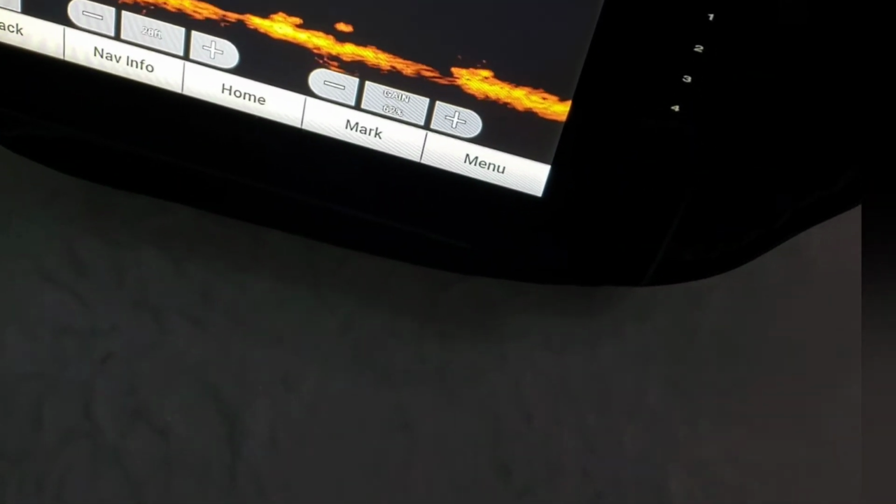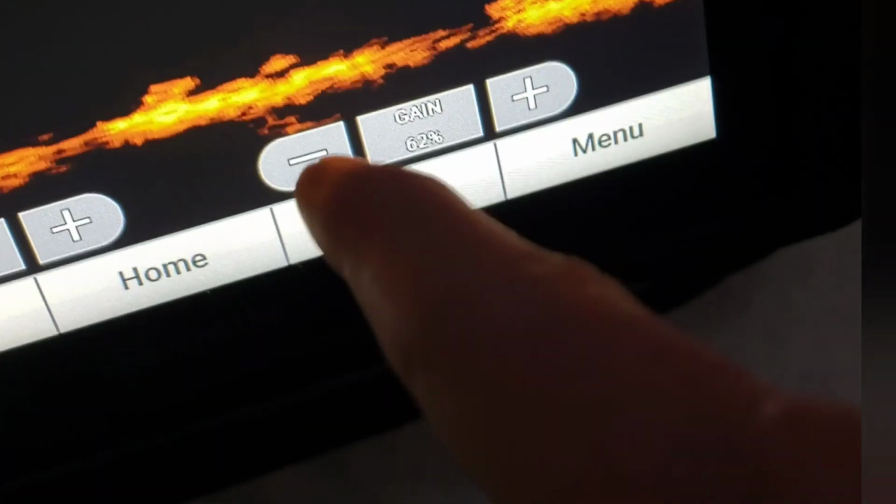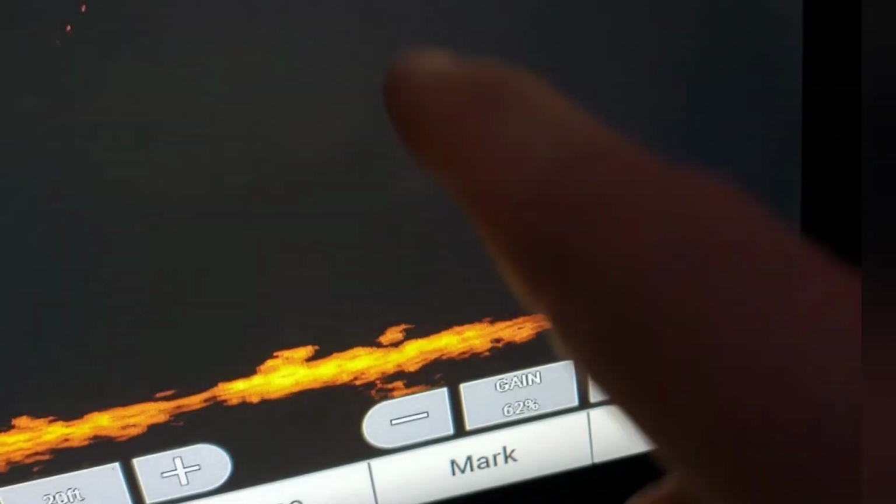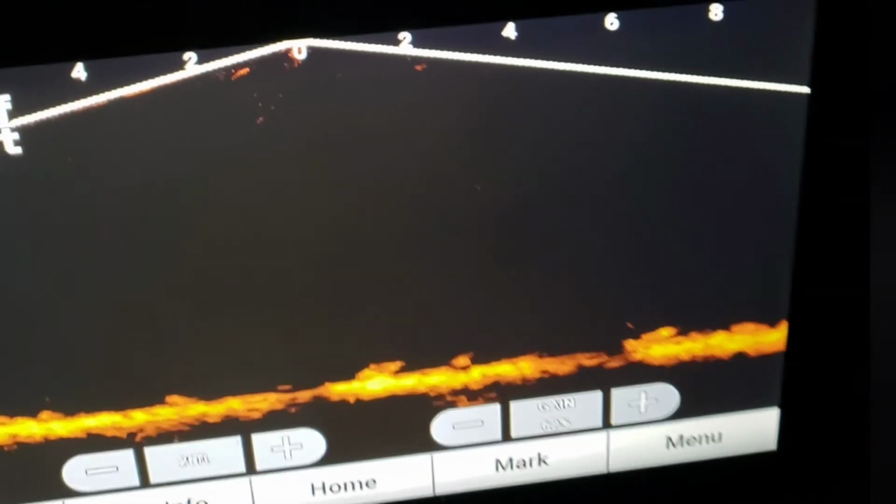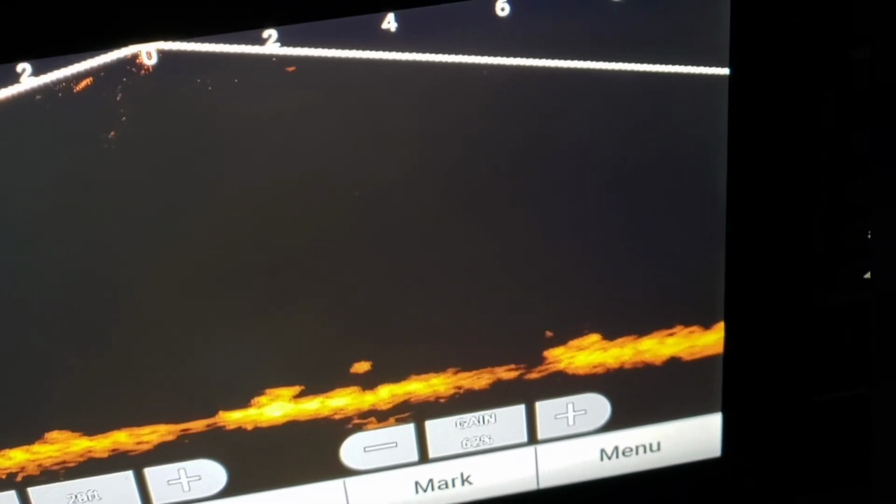So as I wiggle my bait down there, you can see it if you go up on the screen here. Let me get closer, sorry about the movement. But okay, so you see that line straight up with about 2 feet there. So that's about 2 feet. So it's pretty darn accurate, you know. And I do like that you can see your bait wiggling.